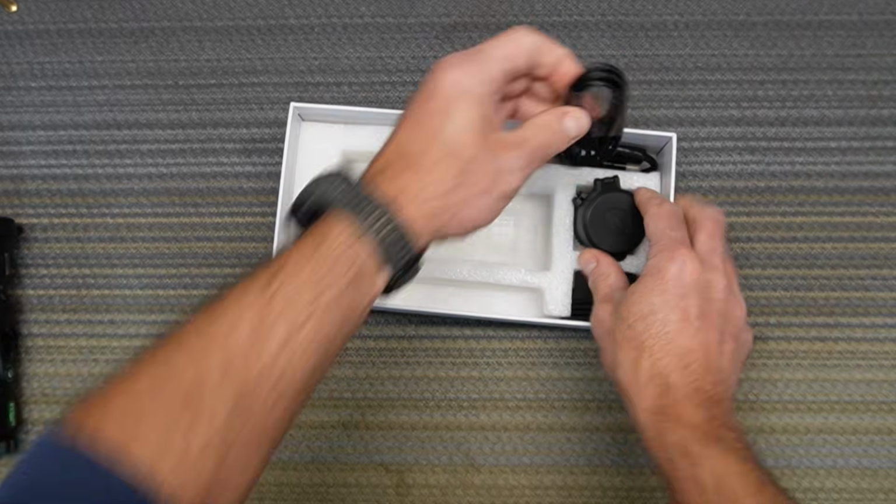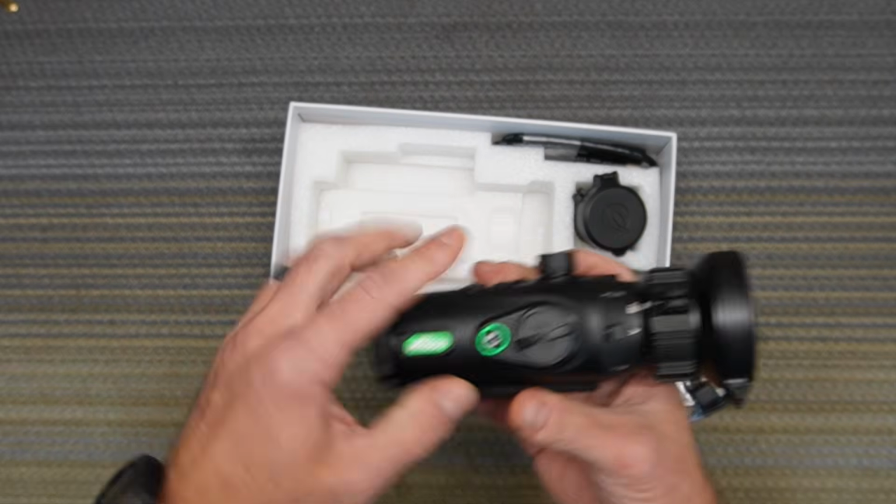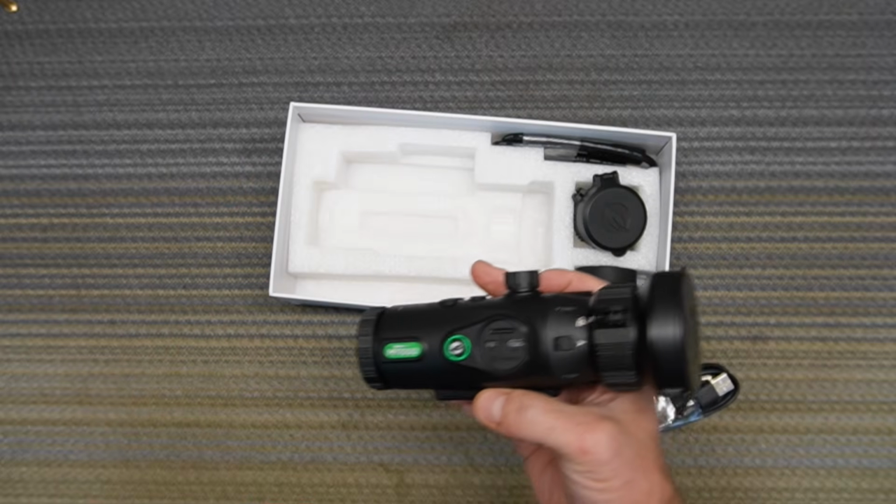On top of it, hold on a second, there is a charging cord, because inside, on the side of the scope, there is a little weather resistant cover. We'll talk about weather resistance. That's another whole new level.